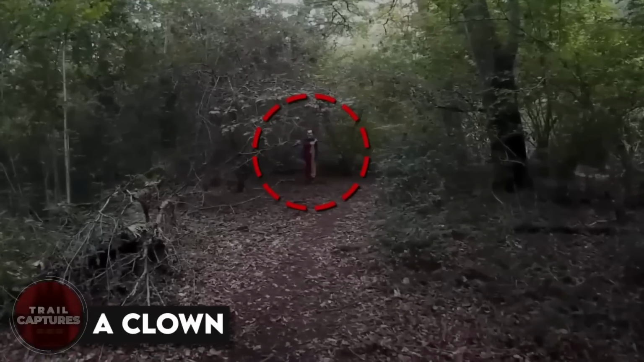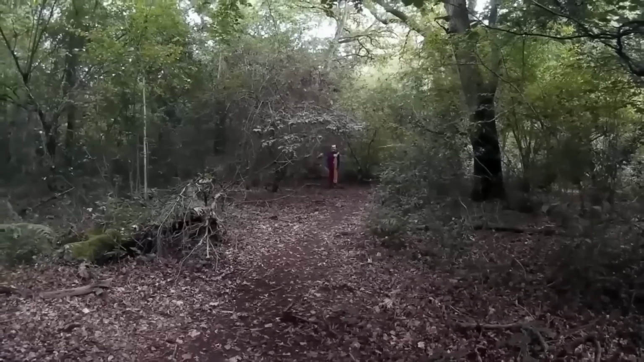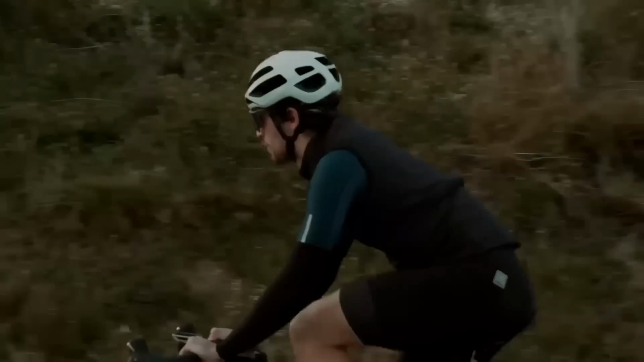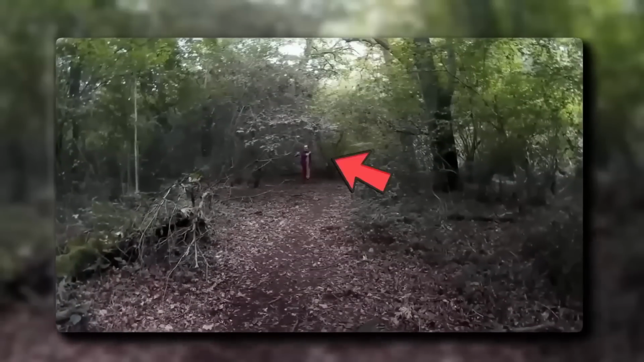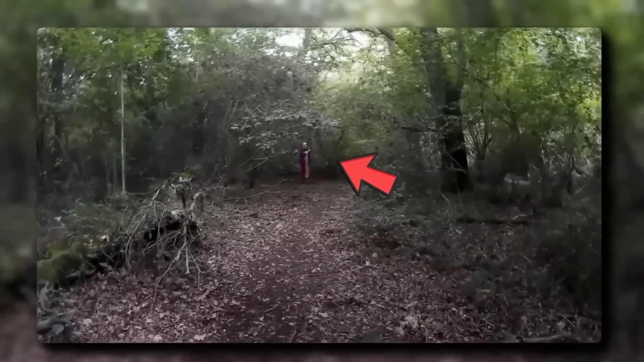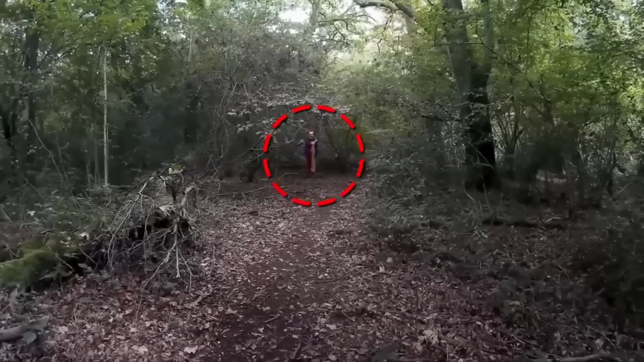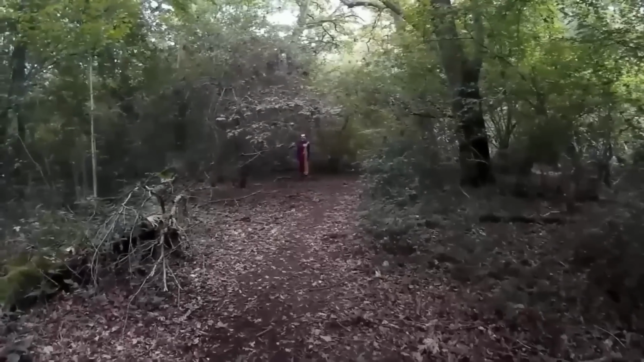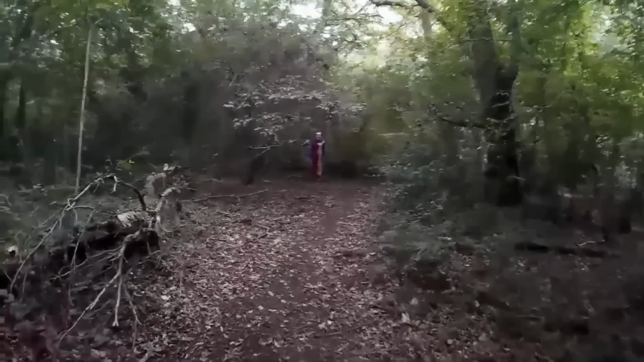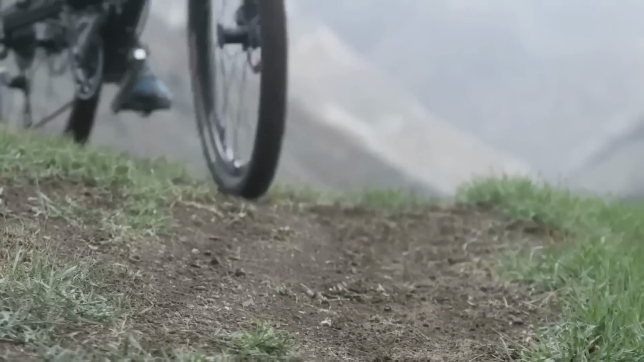A clown. This video was recorded in 2017 by a guy who was cycling in the woods. Now, the purpose behind this guy being there is unknown, but what he managed to capture is something way more interesting: a clown standing straight and emotionless in the middle of the woods. As the guy saw the clown at first, he tried going near him, but after a few seconds thought it was better to just get out of the place. The best decision, I say.